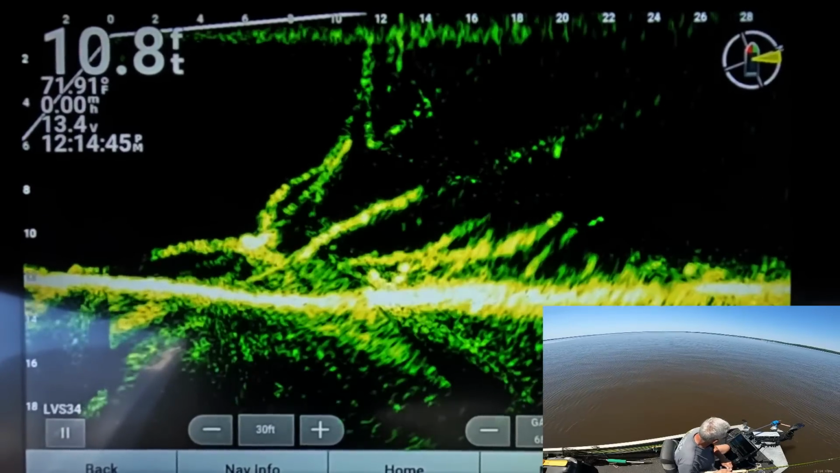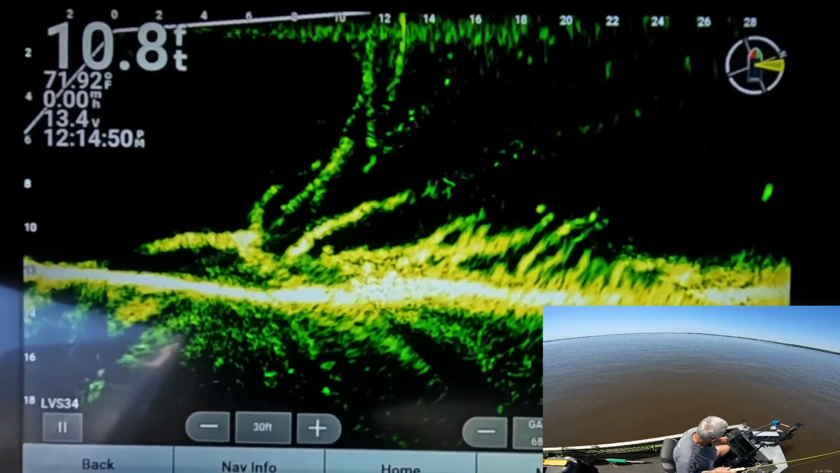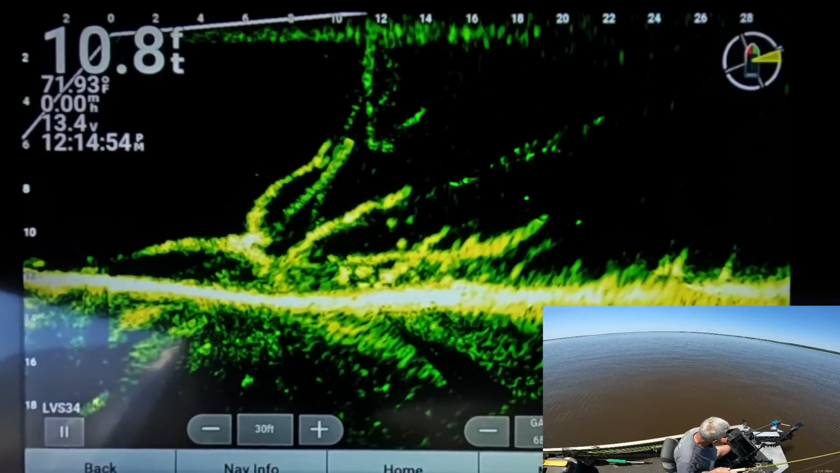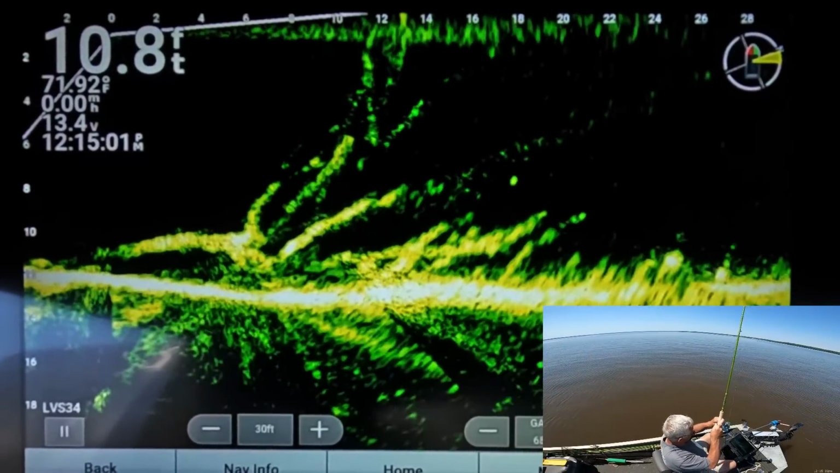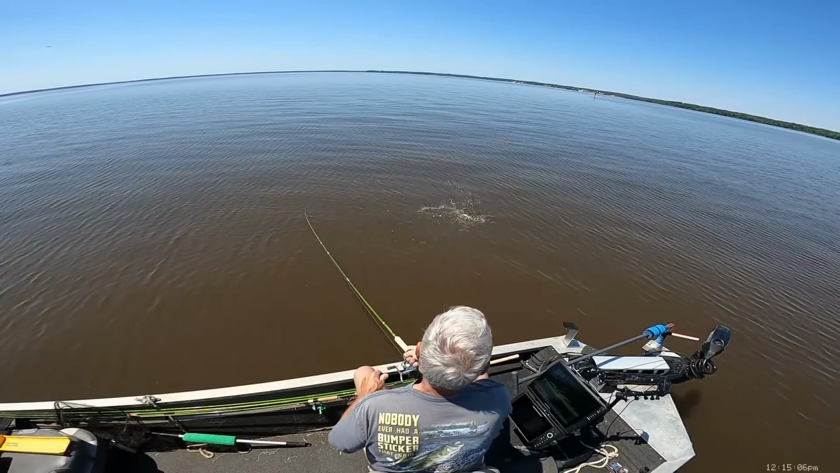Ain't one of them clobbered it. There it is. He got it. Boy, that's a good one there, too. Good Lord, like to hook a stump.